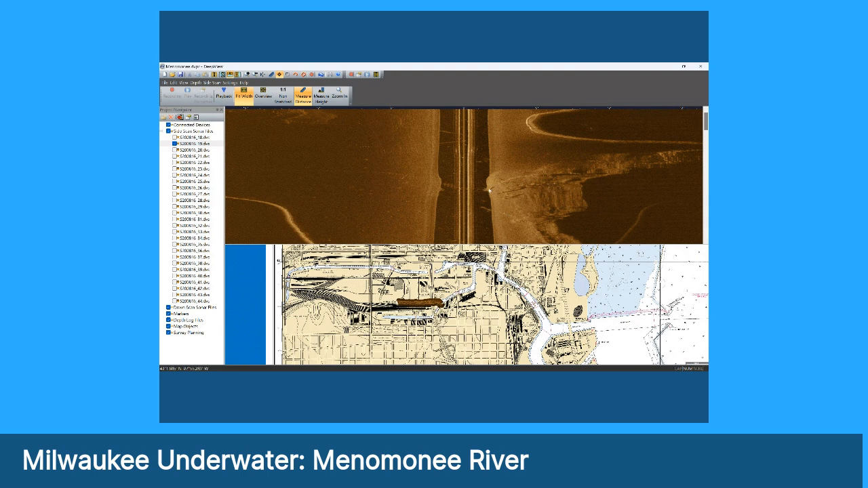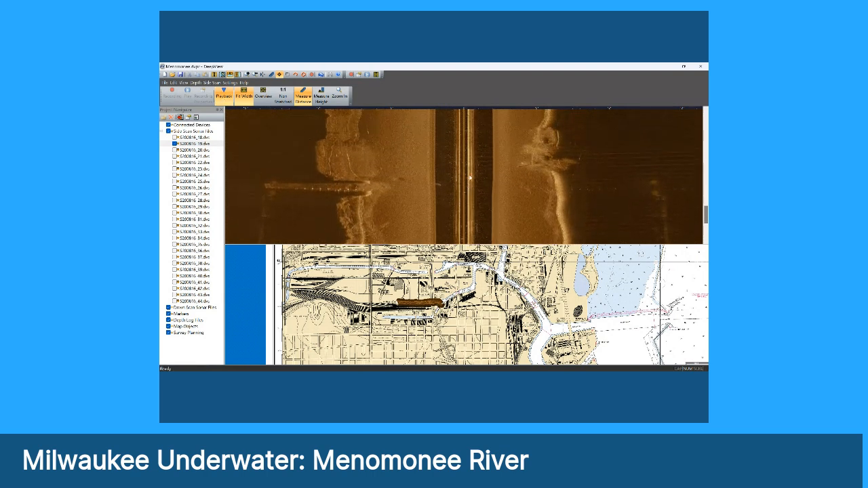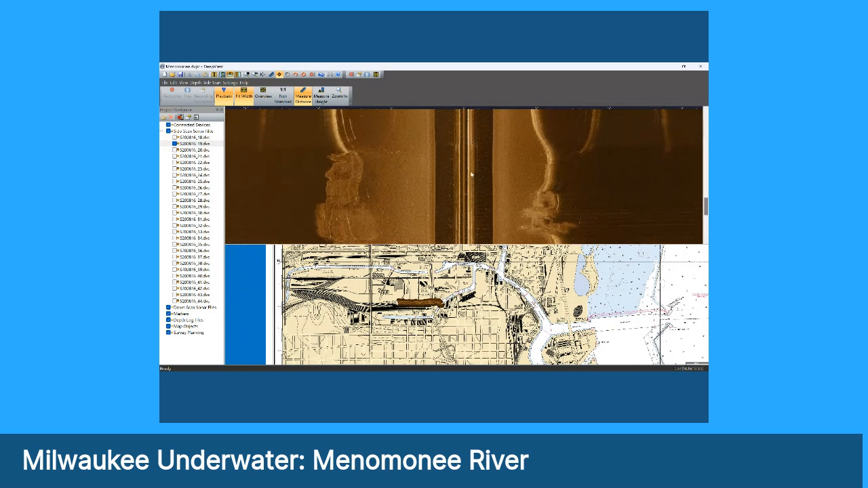And you can see it sticks up into the water column. It's got a lot of associated debris that's been laid over it. I'm going to play it back after I come up the river here, and you can see it in greater detail. But I am going to go past the item that we thought was a shipwreck one more time up in the South Menomonee.